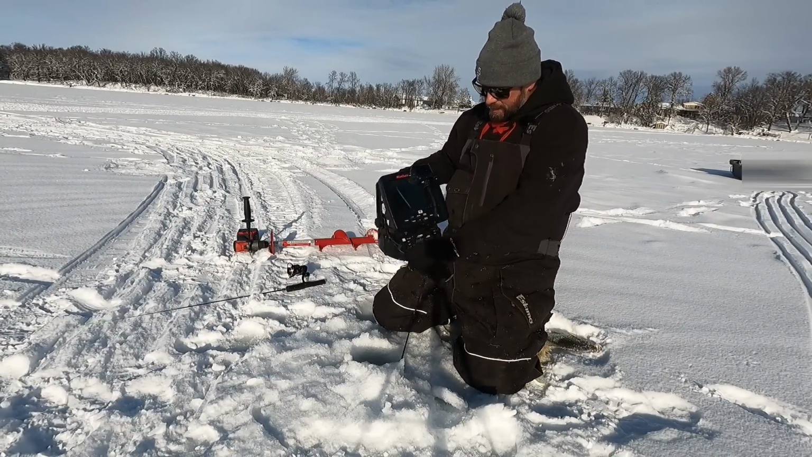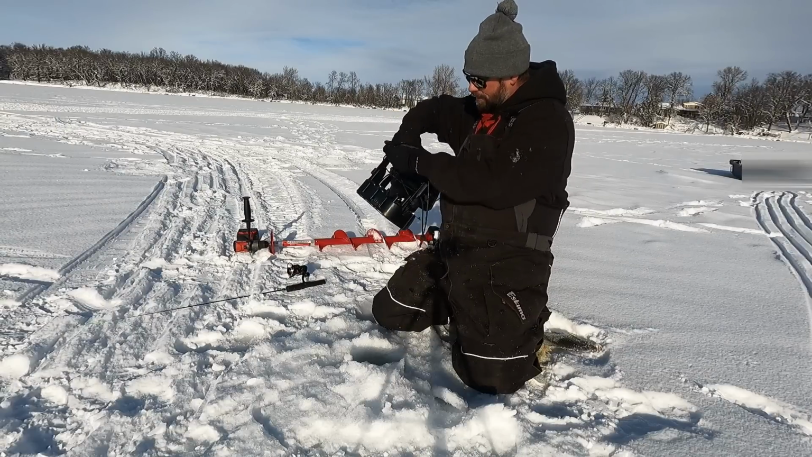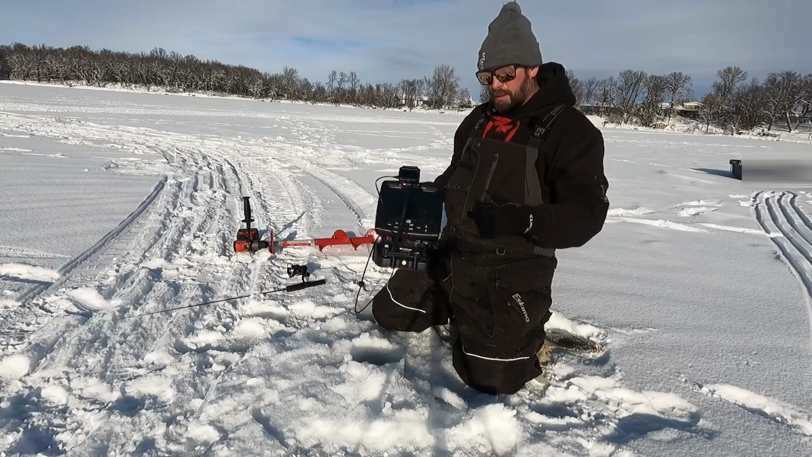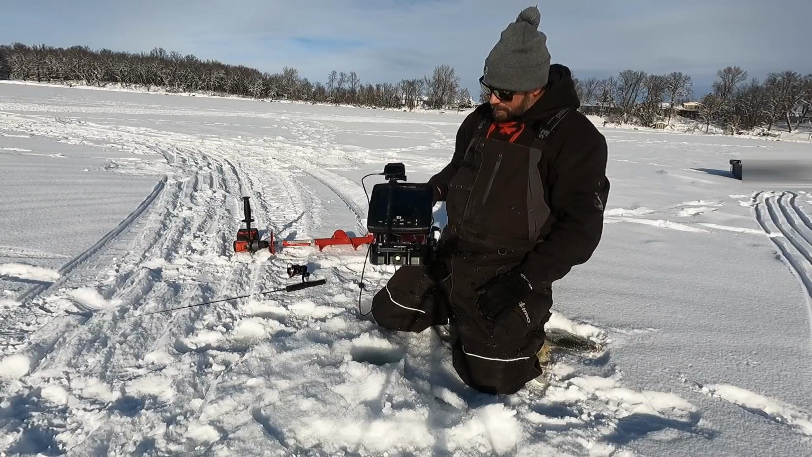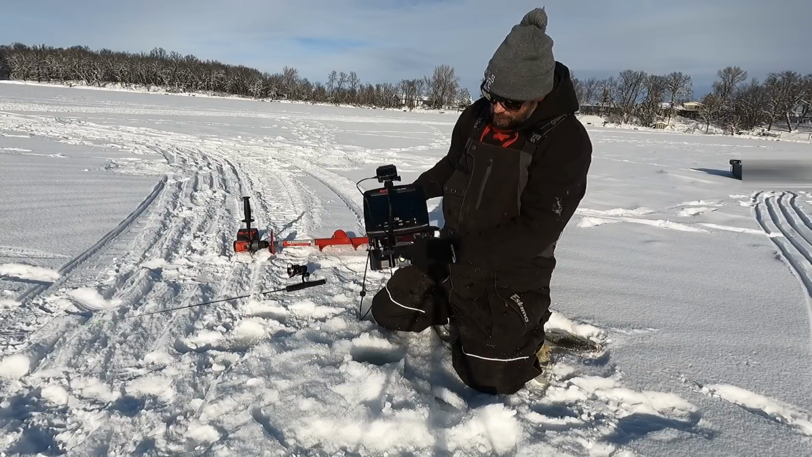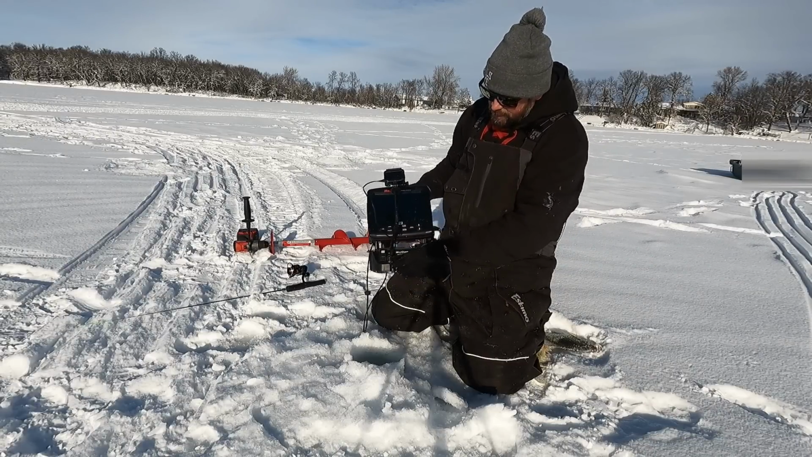So this is my Markham LX7 on a lithium shuttle. Been using it for a few years. This is the GOAT of ice flashers right here. It has a liquid digital display, but you can see there's an arm. It's called a gooseneck arm. It's 12 inches long and attaches to a few different spots on the unit.